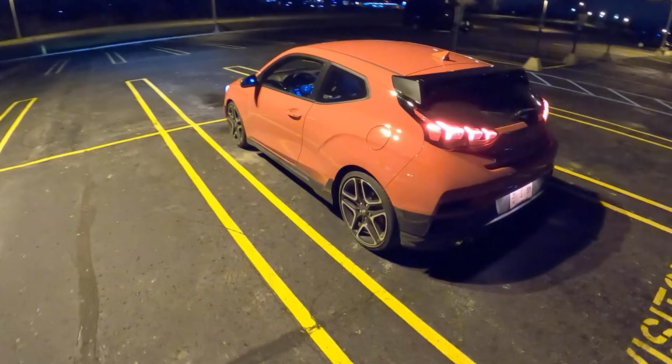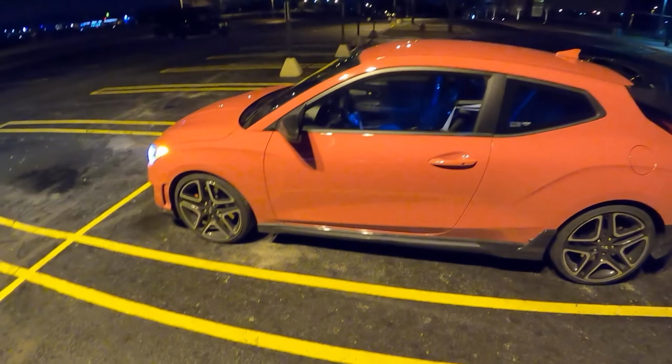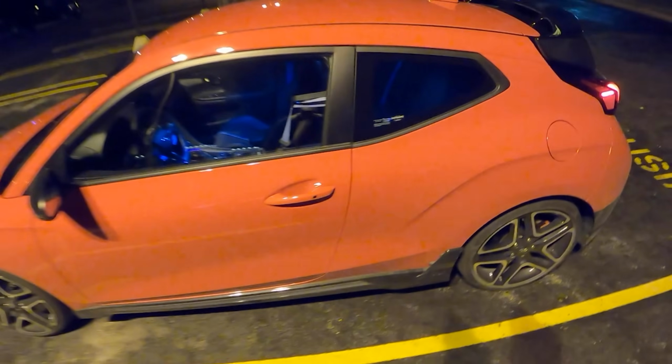It's been a while since I've been in a properly fast hot hatch, and I will say I do miss it. Cars like this are fun. They're so enjoyable on the daily grind and the daily drive.